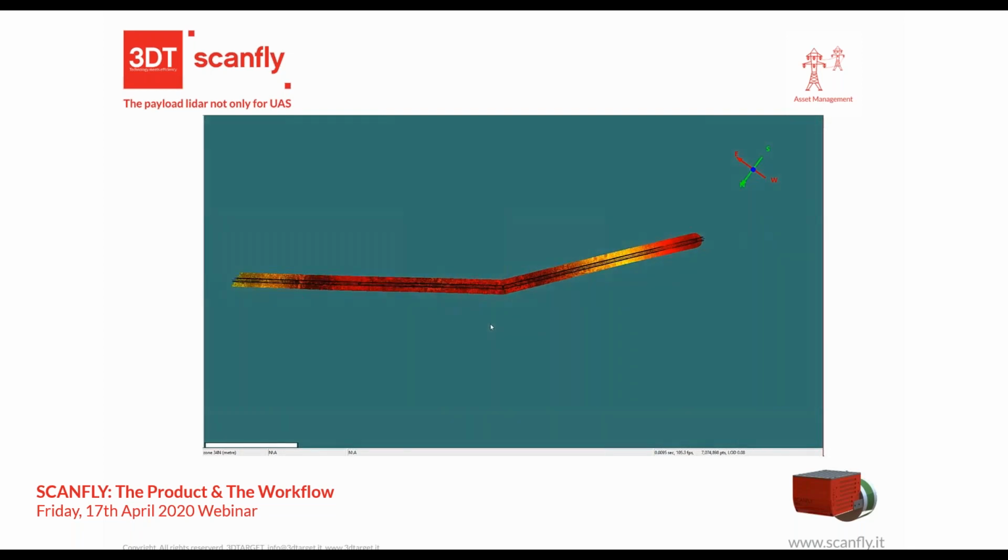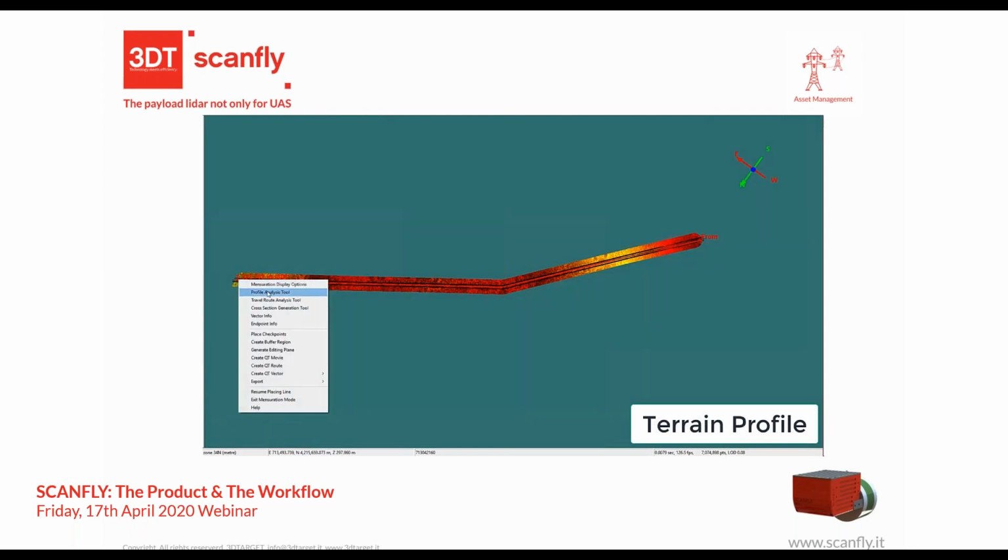So this project was done by our customer to provide a clash detection, a clearance detection with vegetation. So here you can also have a look at the profile.